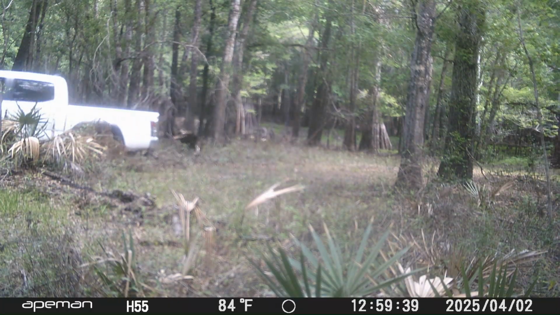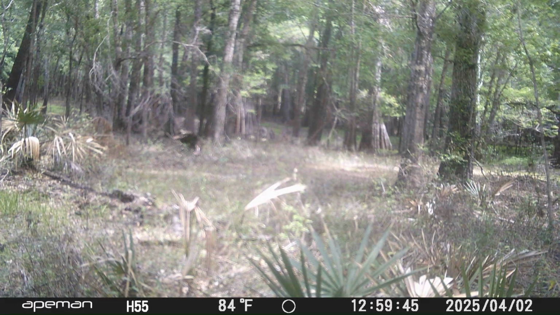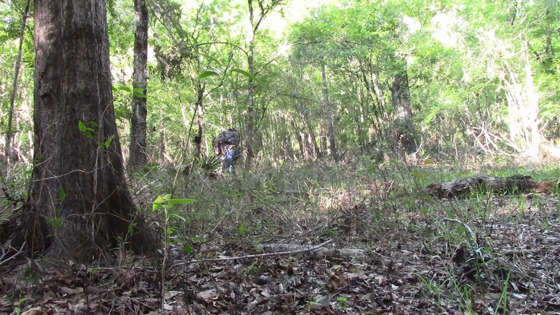And then this truck here, this truck comes through a couple times. And I think this is that guy that was one of the turkey hunters.